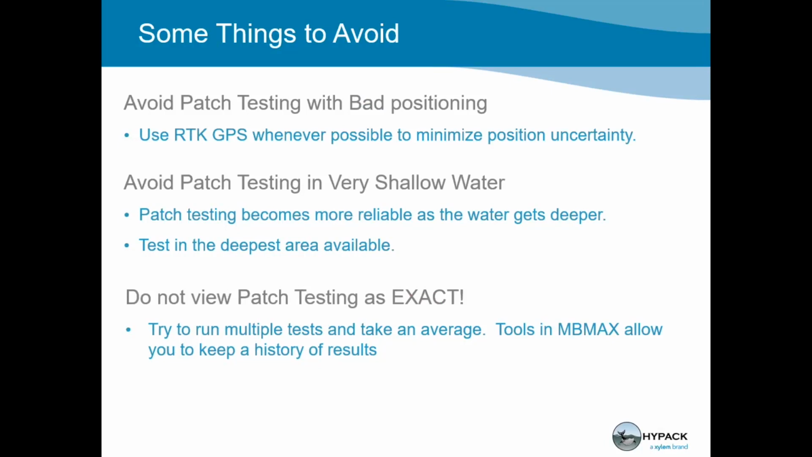When you're doing patch testing, some things you want to avoid. If your positioning is bad, your patch test is going to be bad. So, RTK whenever possible. Avoid patch testing in very shallow water. Once again, the math of this is such that the deeper the water, the more reliable your results. So if you have the opportunity to patch test in 40 feet of water versus 100 feet of water, you're going to be better off using the 100 feet of water.